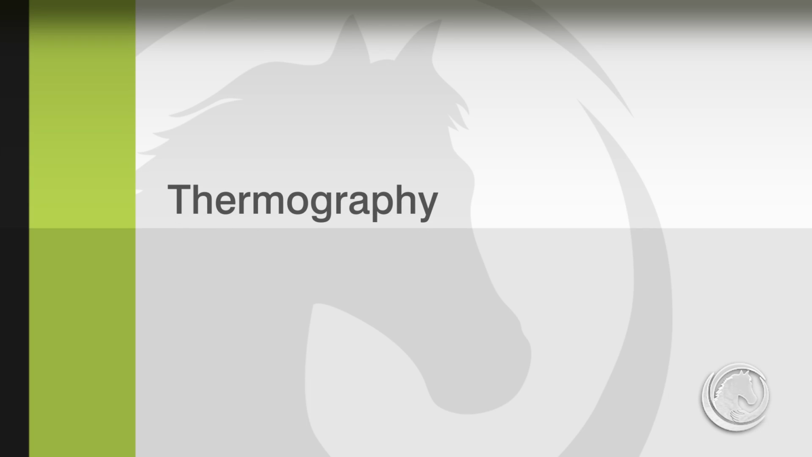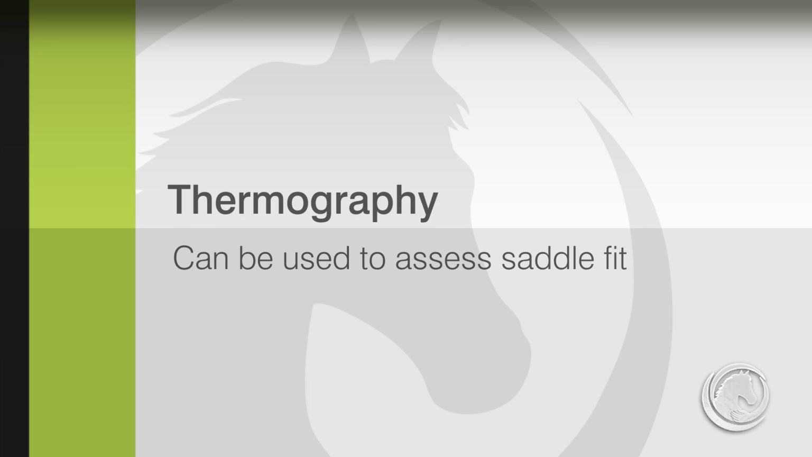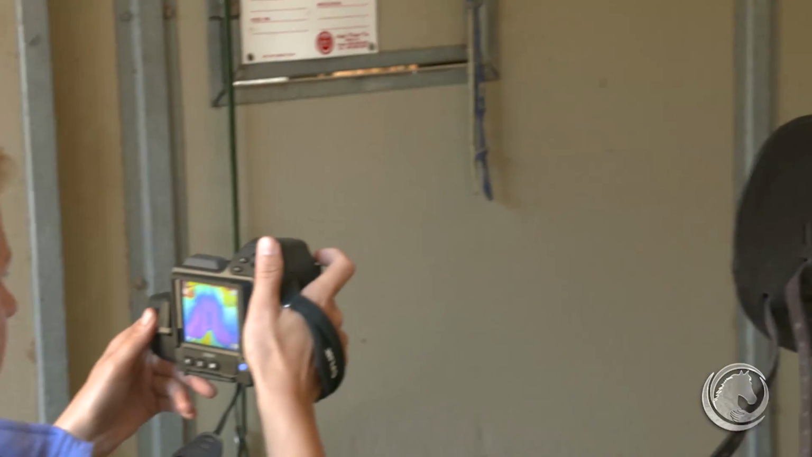Thermography can also be very helpful in the saddle fit assessment because it can indicate pressure points caused by an improperly fitted saddle.